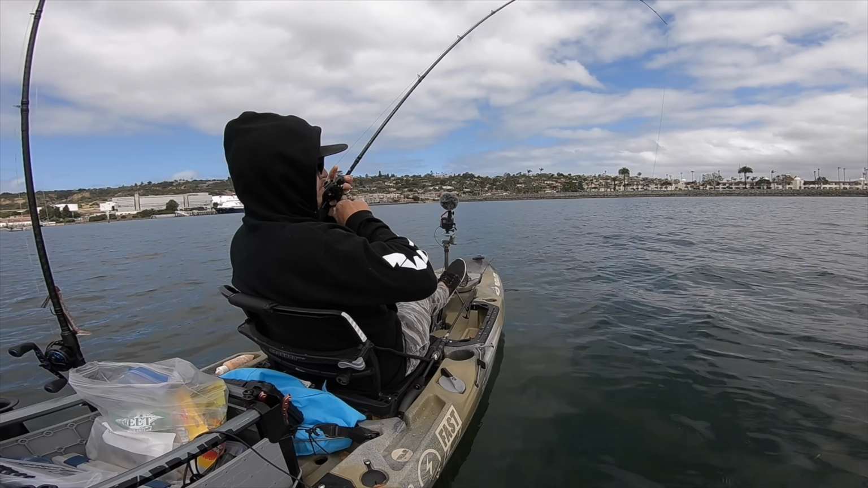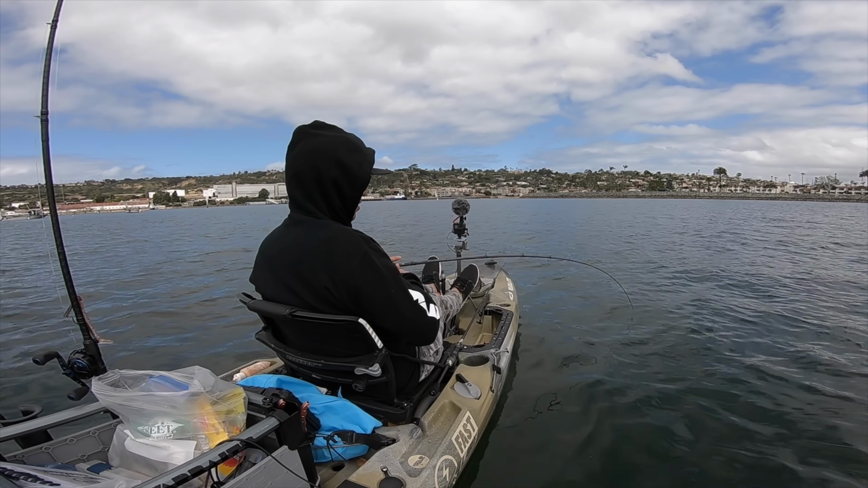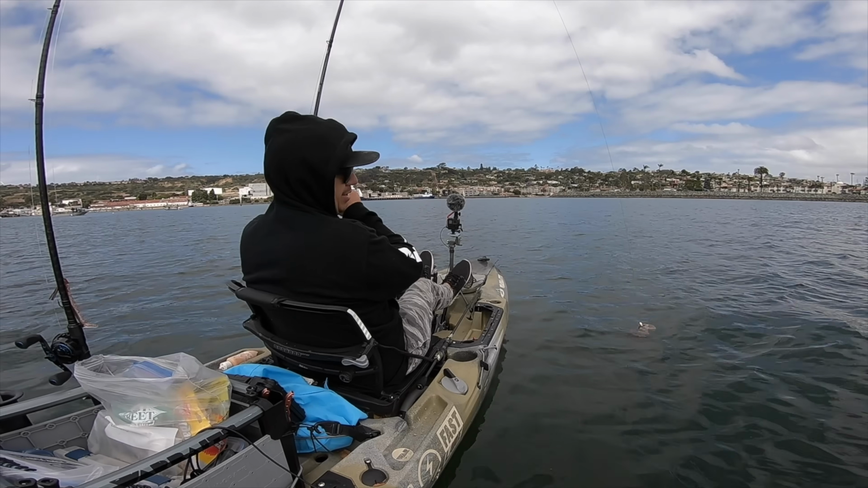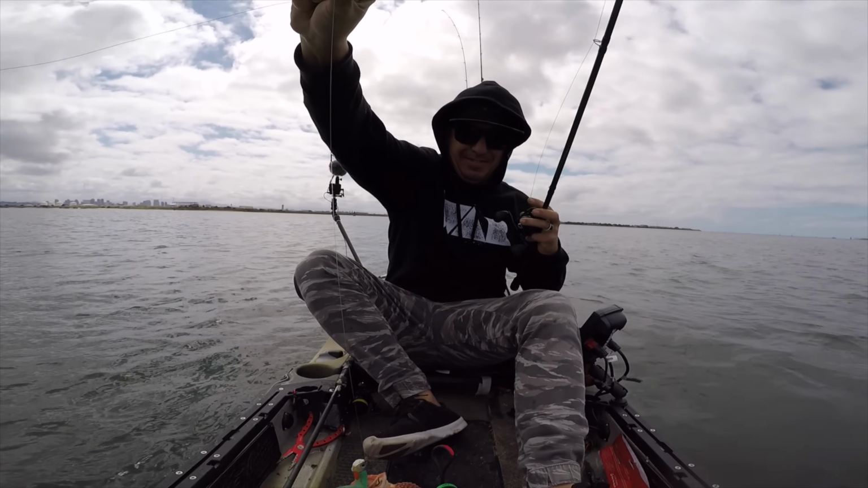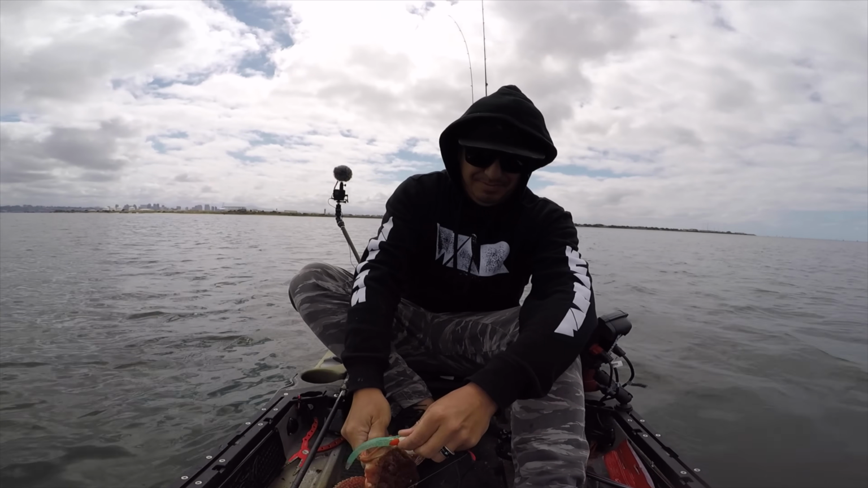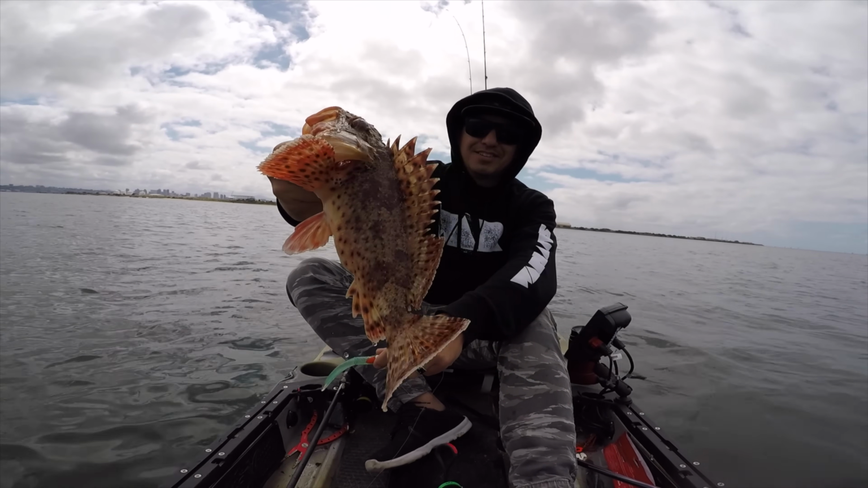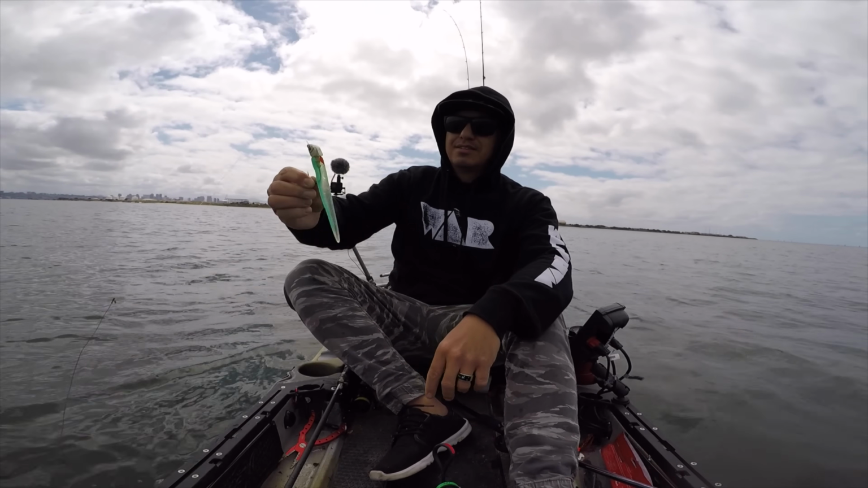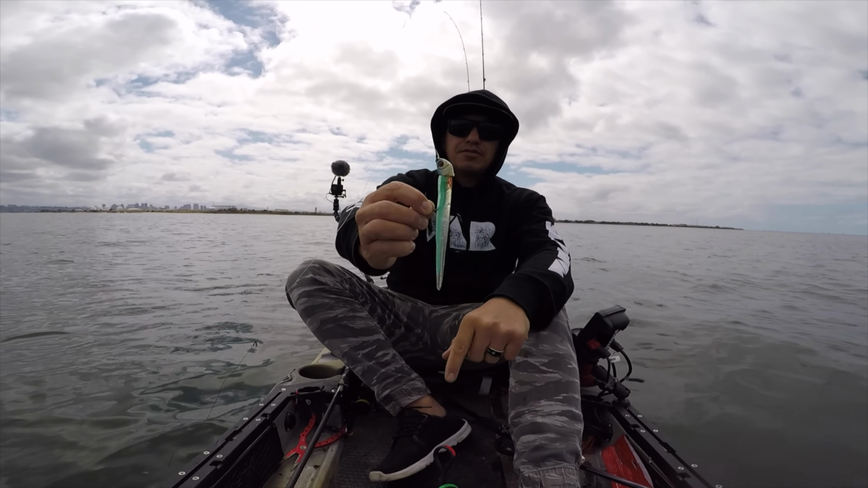There we go. That's right. Got him on that slug technique. Let's fight a little bit. See what we got. What do you think? Sculpin. All right. Sculpin, structure, bit on the drop, rebite, slug technique. 1 ounce head, took the weed guard out, fishing a 5-inch slug.